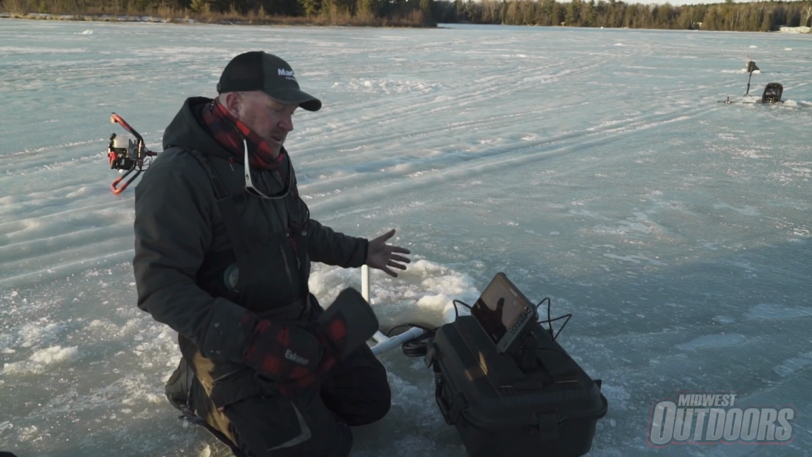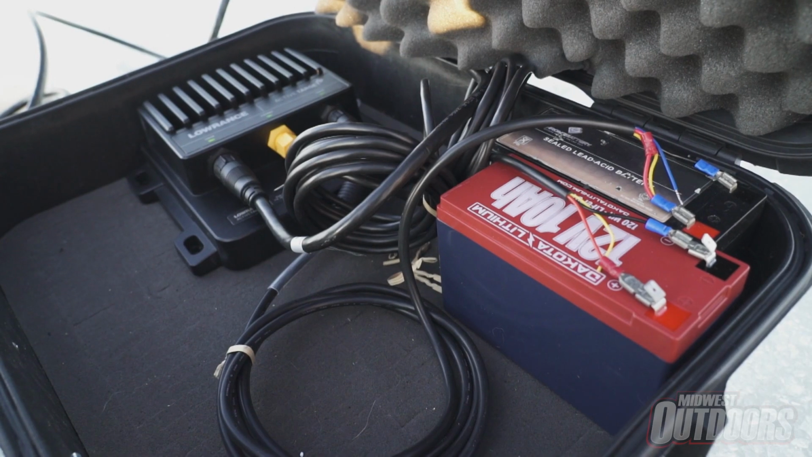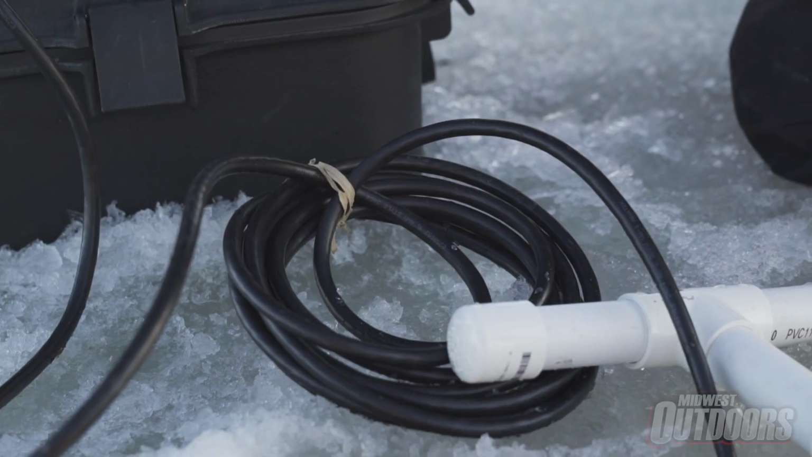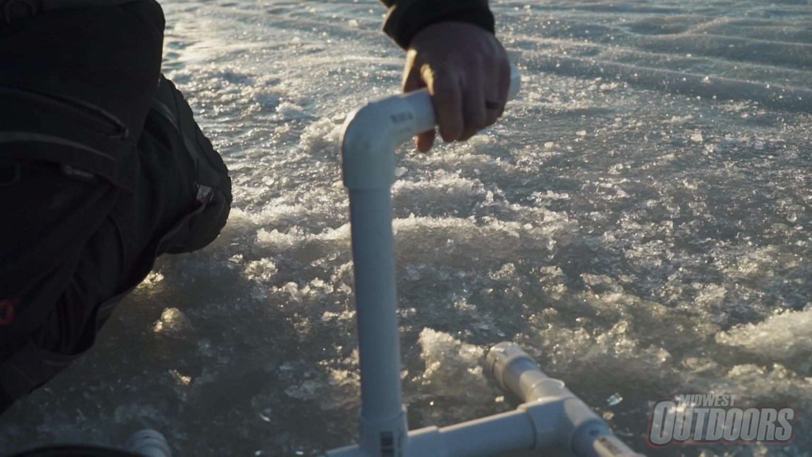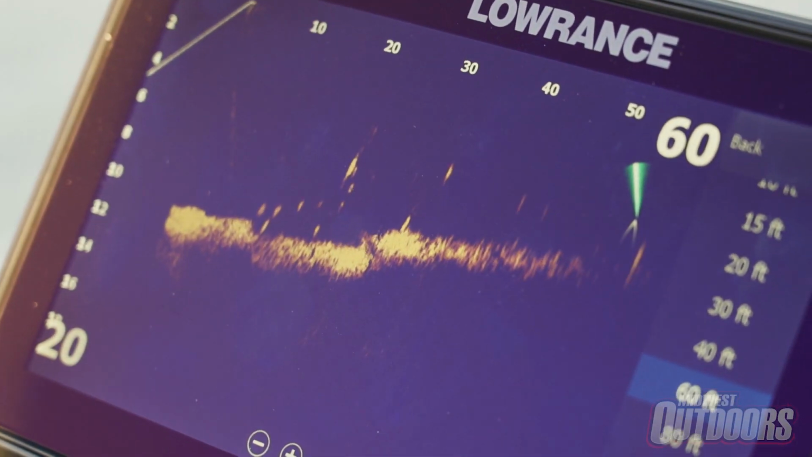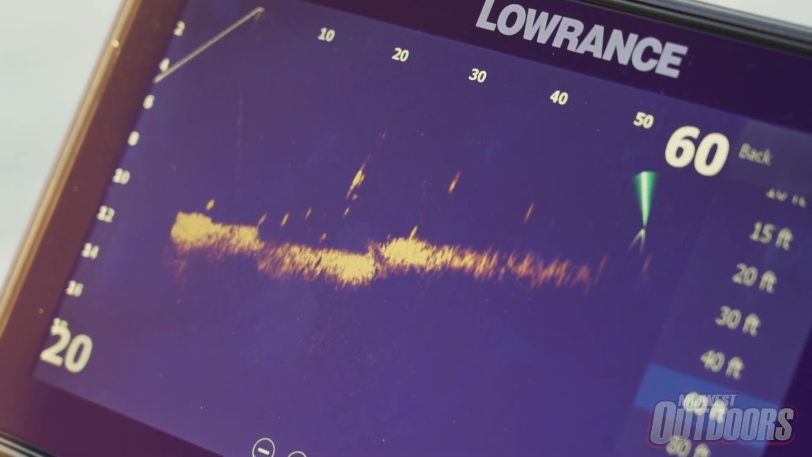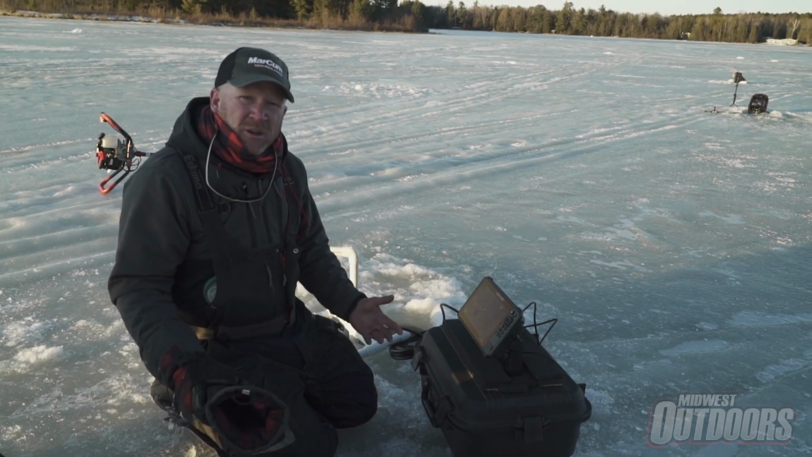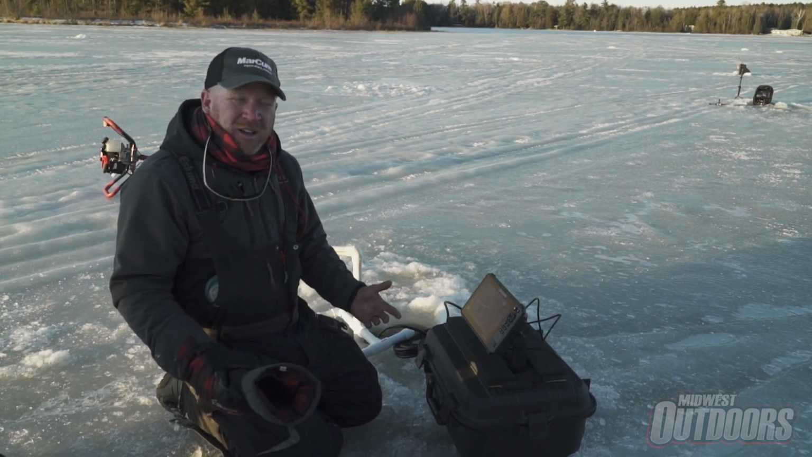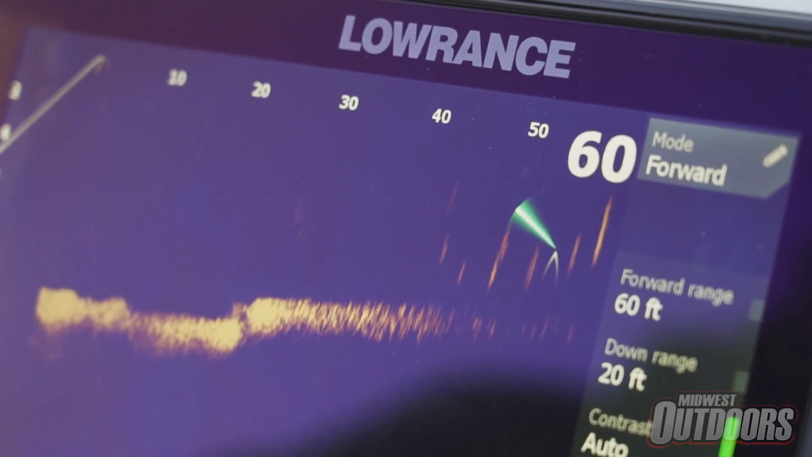The negative parts are it's big, it's very cumbersome, and it needs a lot of power, so you have to have a lot of battery. You also need a big hole, because the transducer and all this extra cable is very cumbersome to carry around. Again, it's not for everybody. It is expensive, thousands of dollars to get into something like this. But you can use it in your boat all year round. So it's another tool for your arsenal for the ice anglers, definitely worth taking a look at, and definitely going to help you catch more fish.